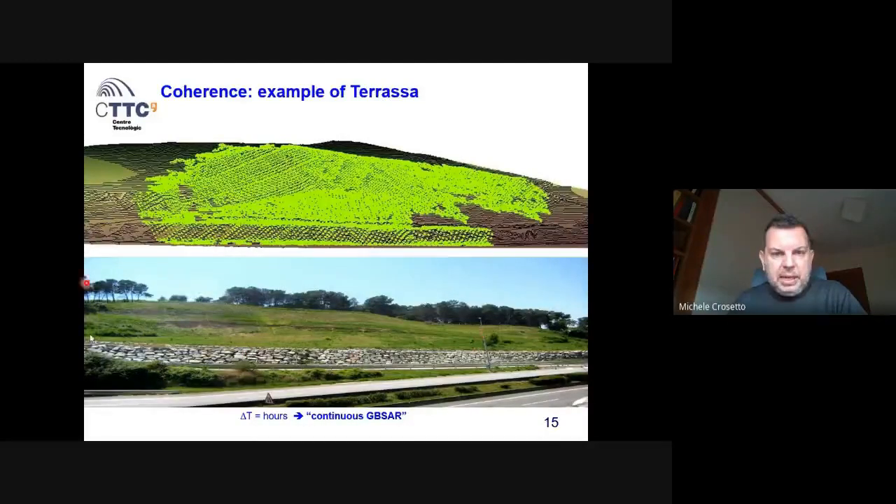We have the photographs on the bottom, and on the top we have a representation of the same area, where this light green color indicates the points that are available over this area if the acquisitions are separated by hours. If on the same day we are acquiring data over this object, we get a very nice, very dense coverage, which is useful to make a full characterization of this object.